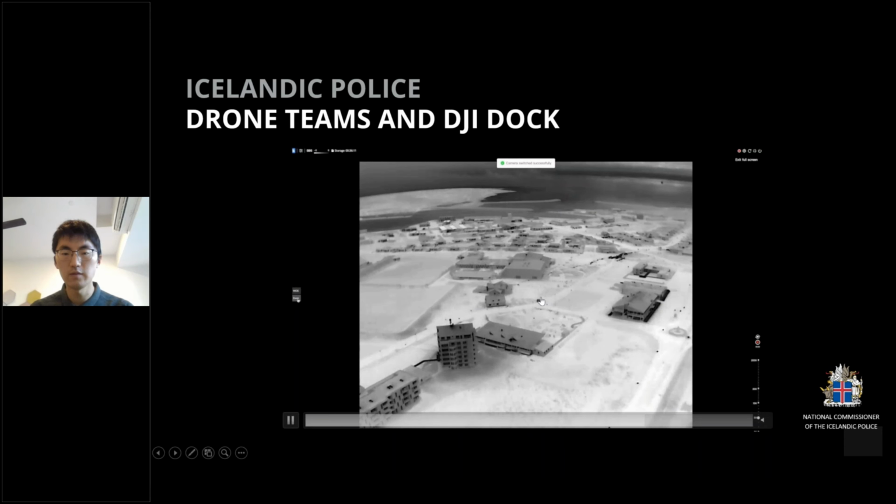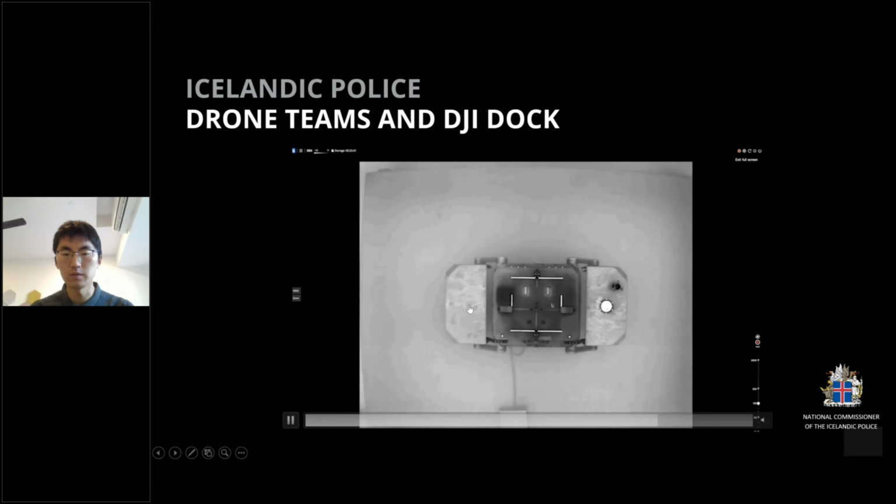So this is for the night. You can use the Dock 1 for some remote operation.